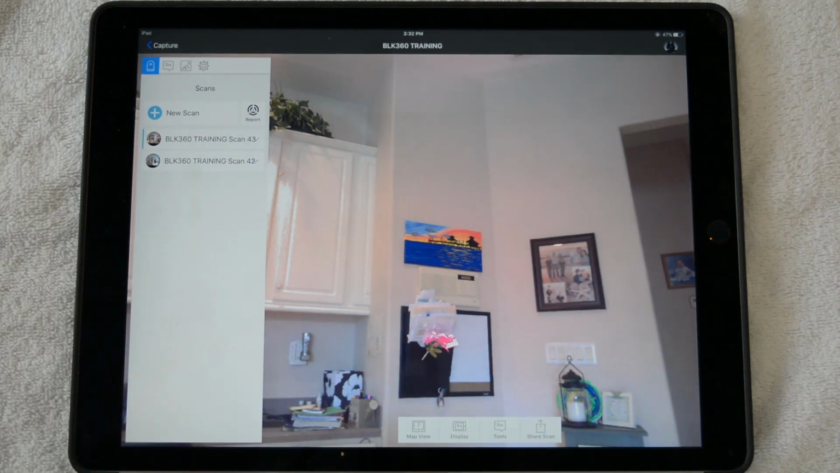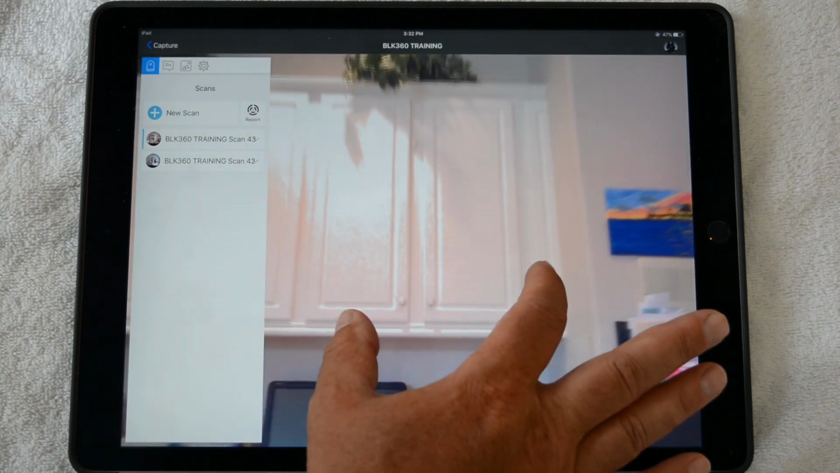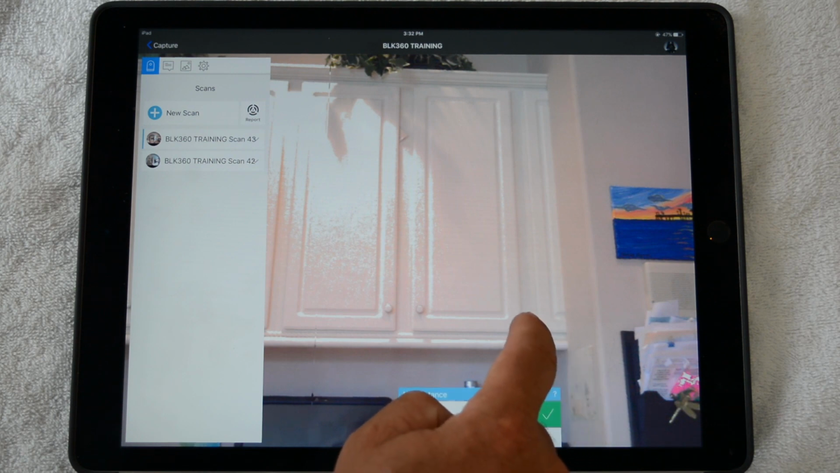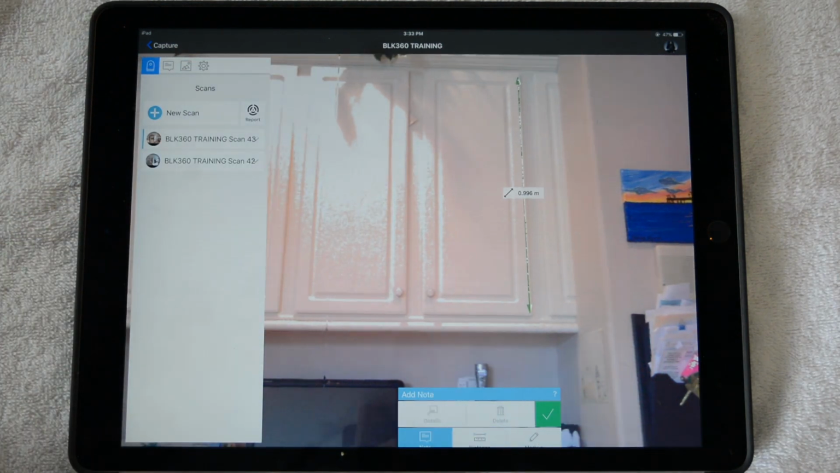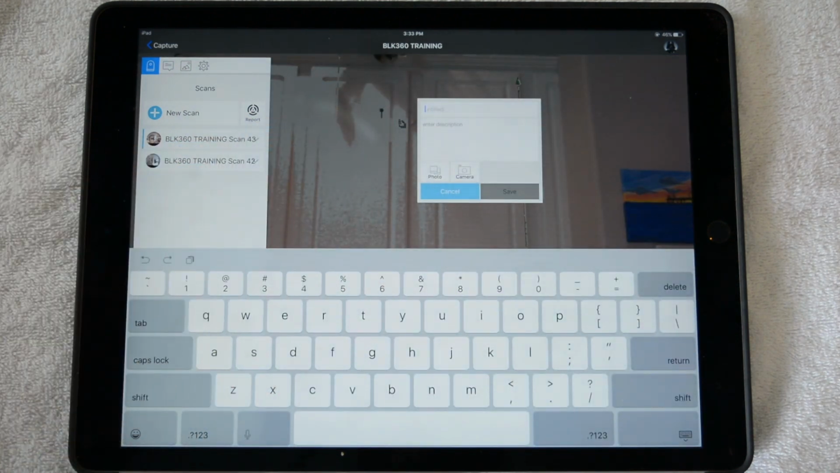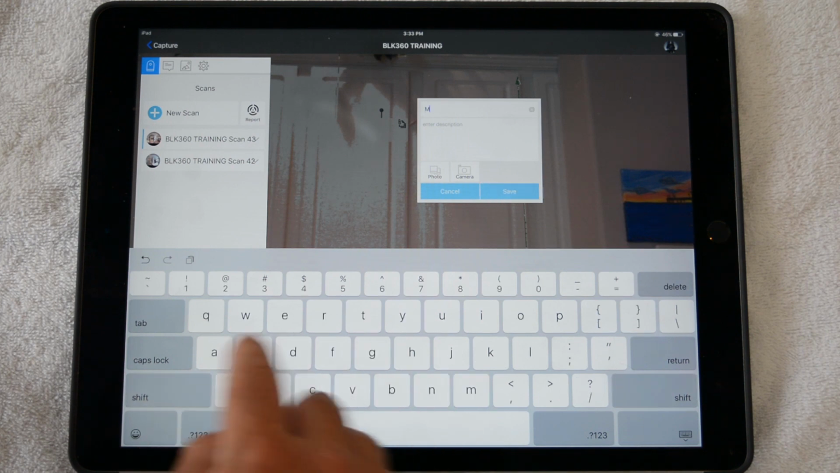Towards the bottom of the screen, there are some additional tools. Let's say we want to add in a measurement. Click on the measurement. We can zoom up in the picture. We can say distance, and we can tap on a couple of places in the scan. Furthermore, let's say if we wanted to add a note onto this markup. We can go ahead and tap on Note, and we can type in what we would like to say.